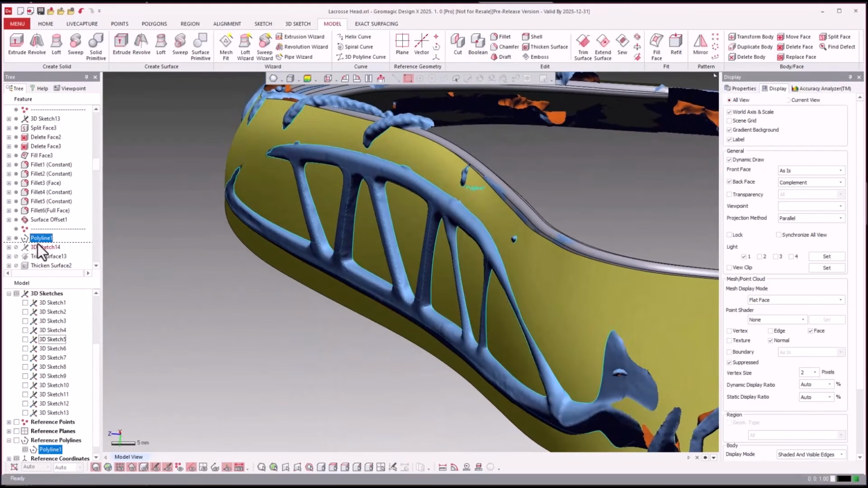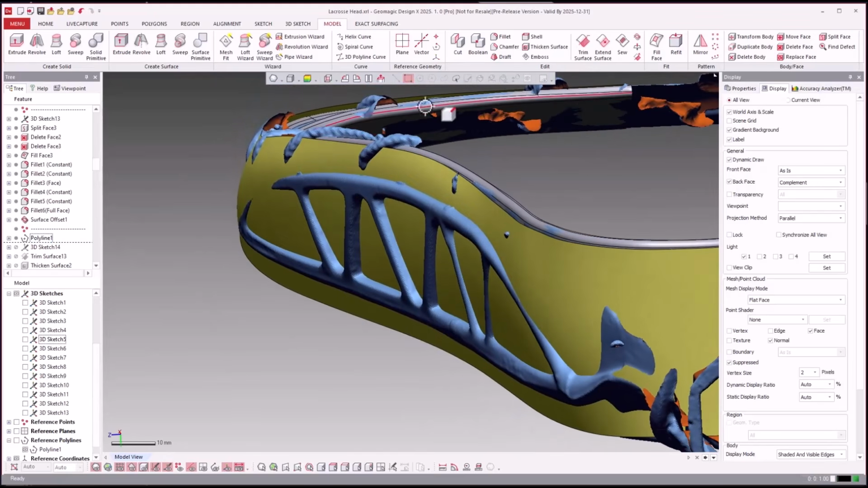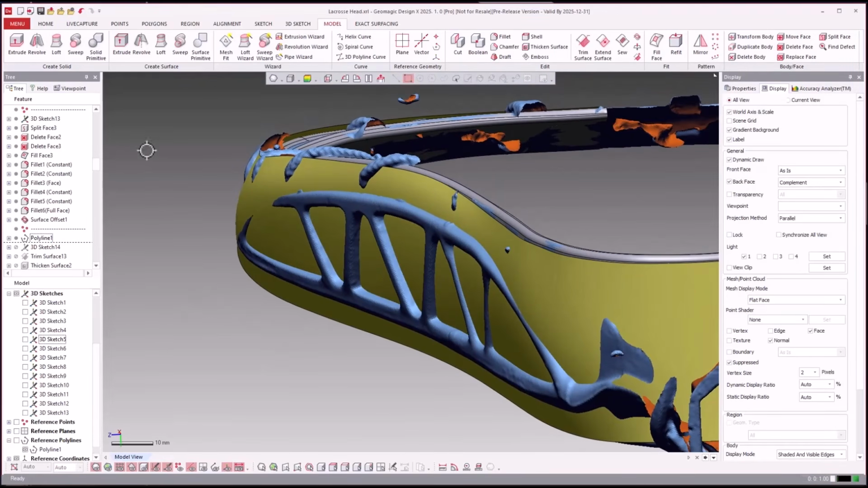And this polyline, often forgotten about tool, where you can actually, right here, calculate a polyline from a lot of different things. Actually, I might put a note that we need to cover more of these polyline methods.